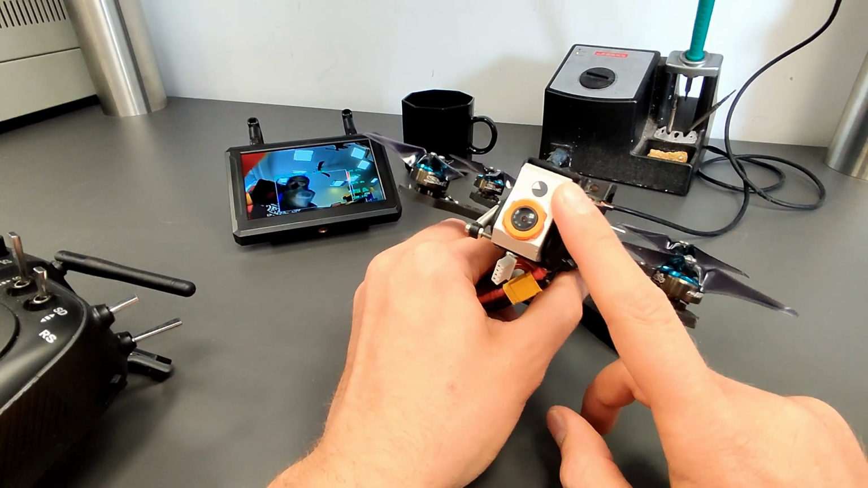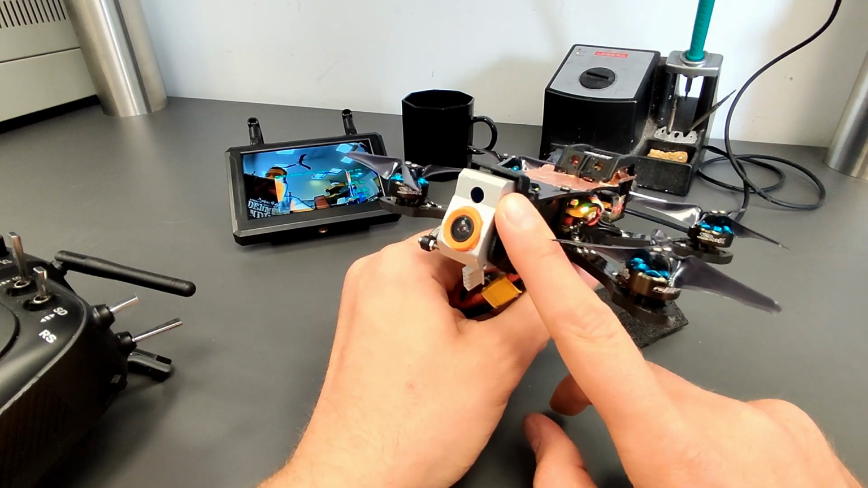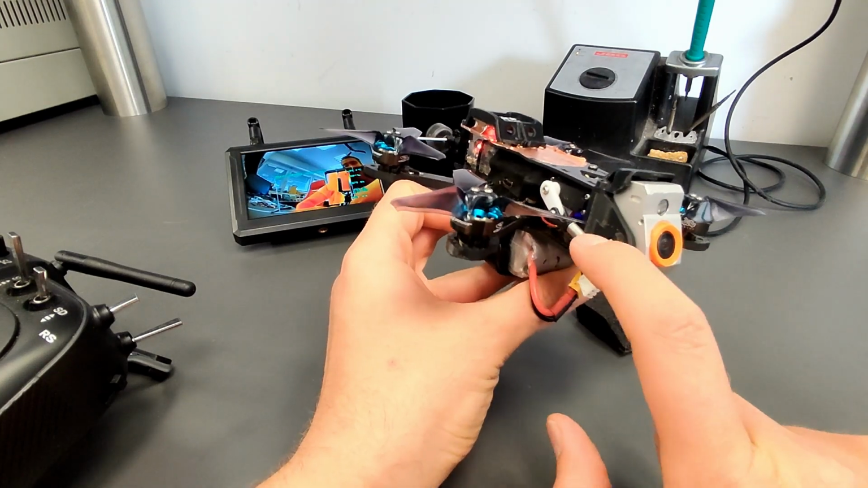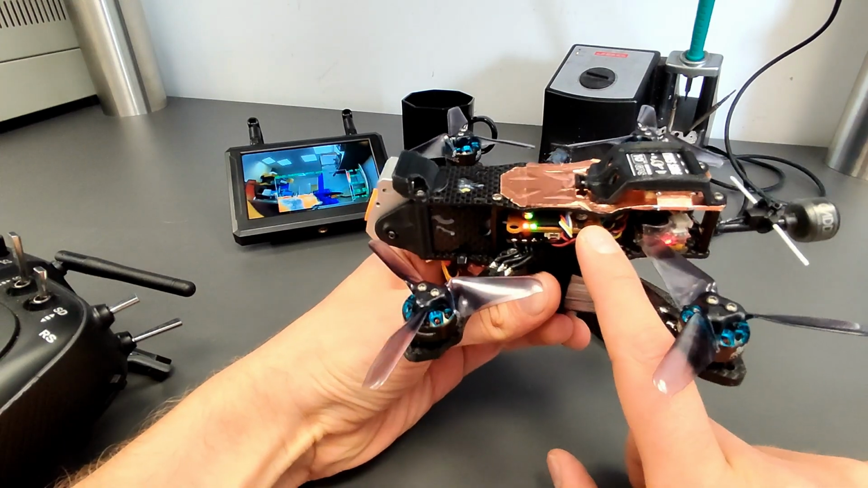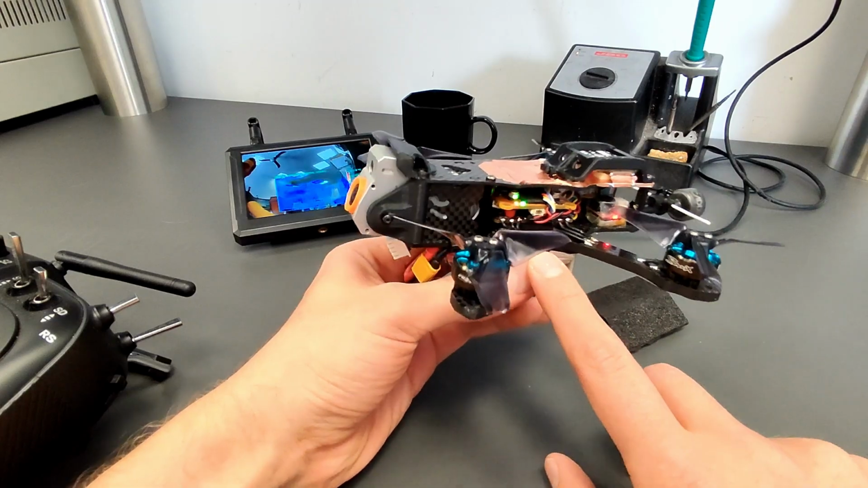As you can see, the system can be easily integrated like in this 3-inch build. It consists of a nano-sized FPV camera, a radiometric thermal sensor, a 1-axis gimbal with a flexible arm, and the base with a FPGA for low latency video processing.